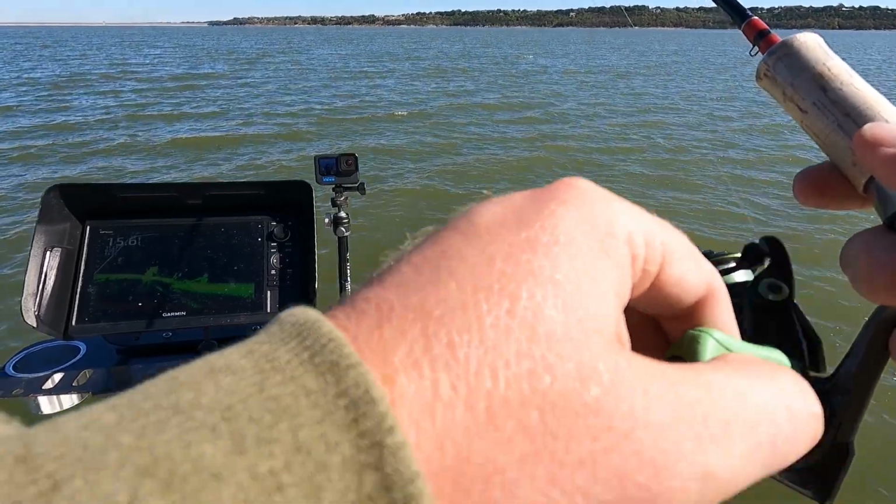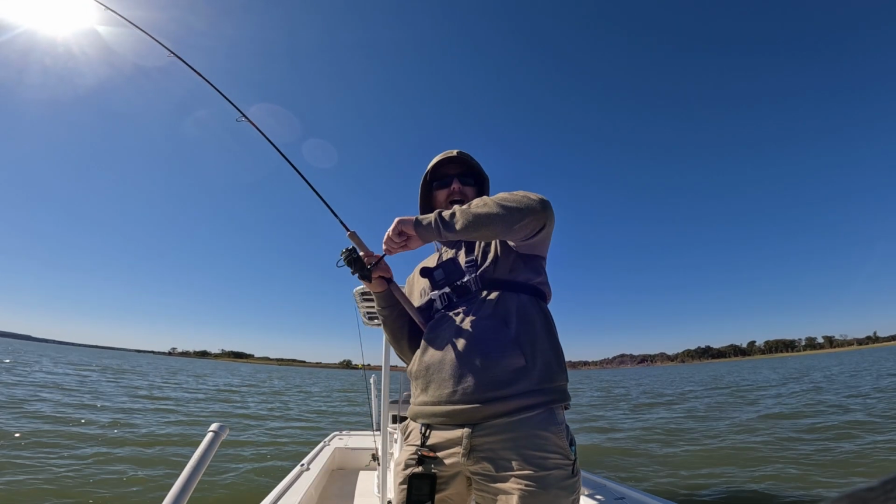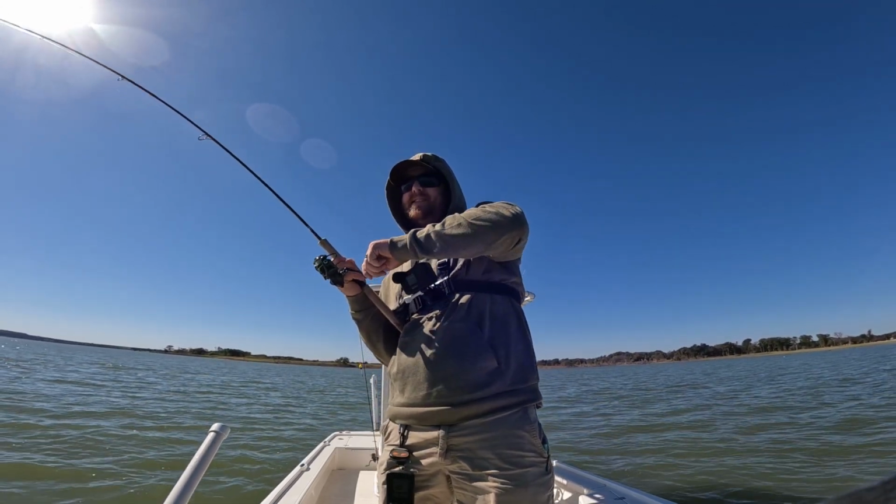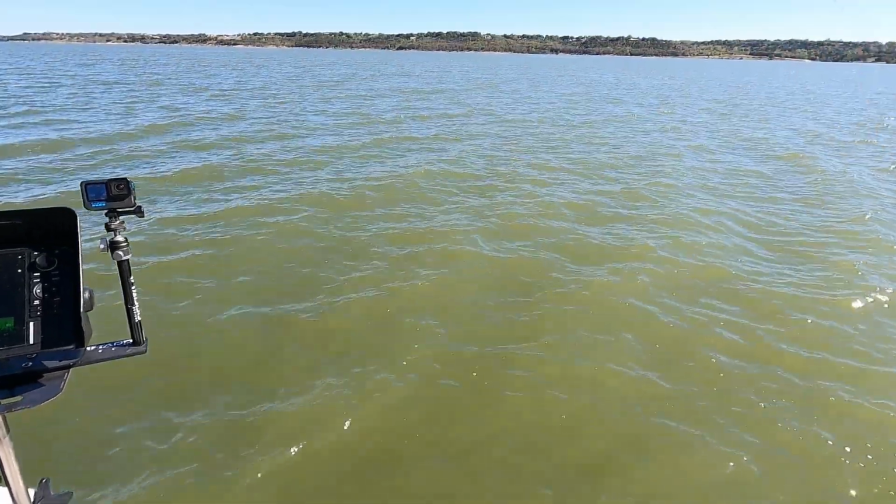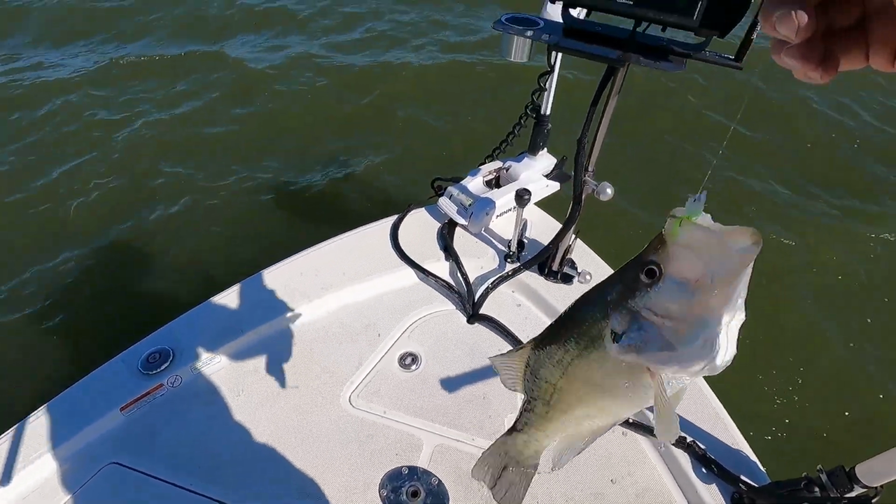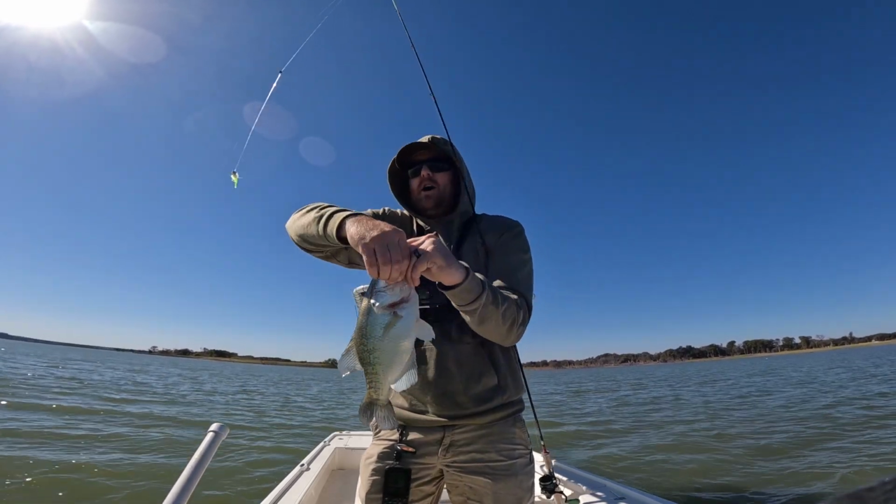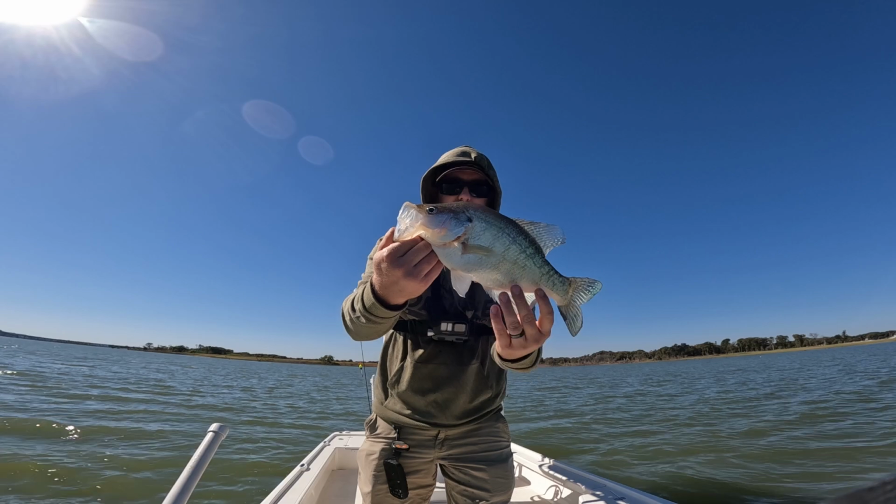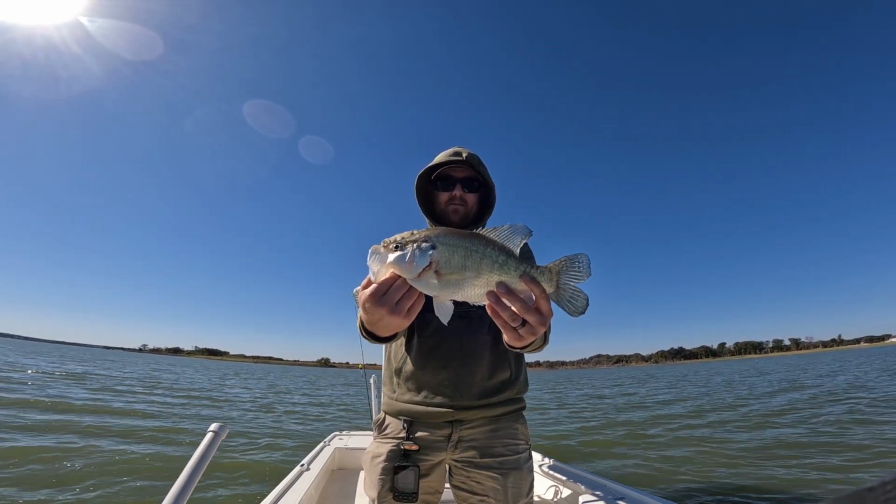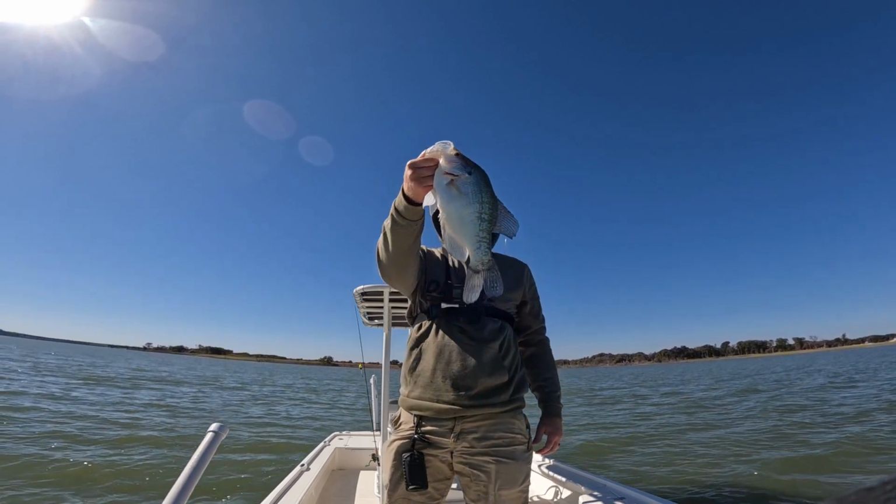There we go. Kind of right above the mud now. There we go. Works. Oh my gosh. Dude, if this is a crappie, guys, what a time to not have a scale. Oh my gosh, guys. Guys, this might be the biggest crappie I've ever caught. Oh my gosh. 14-incher, I don't know. Maybe it was just fighting real good.